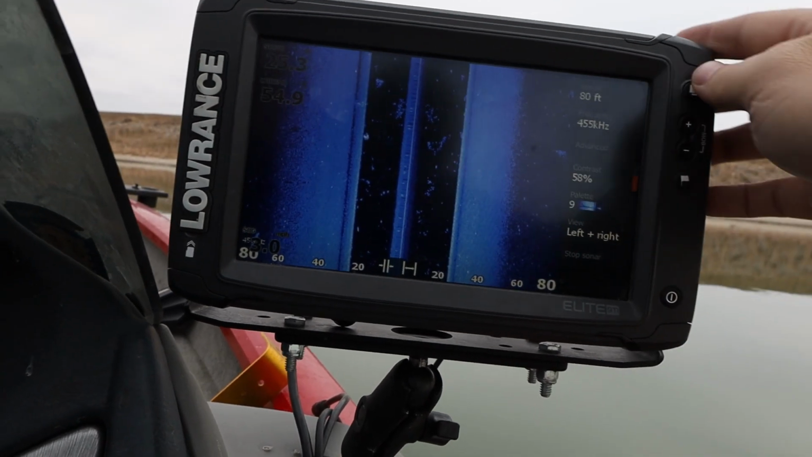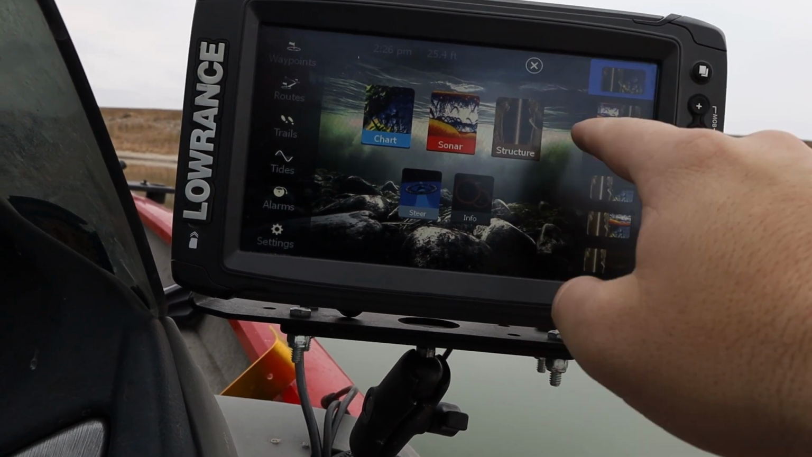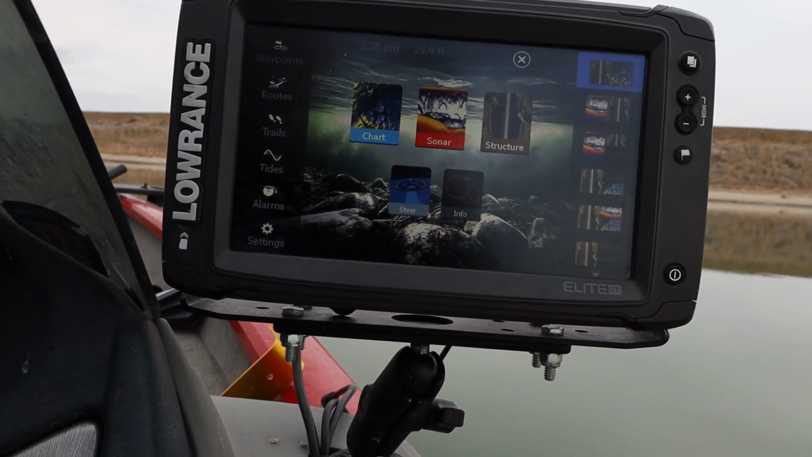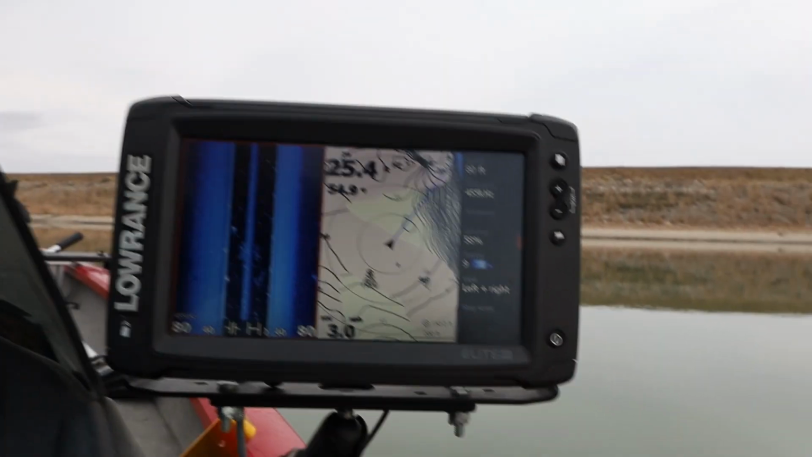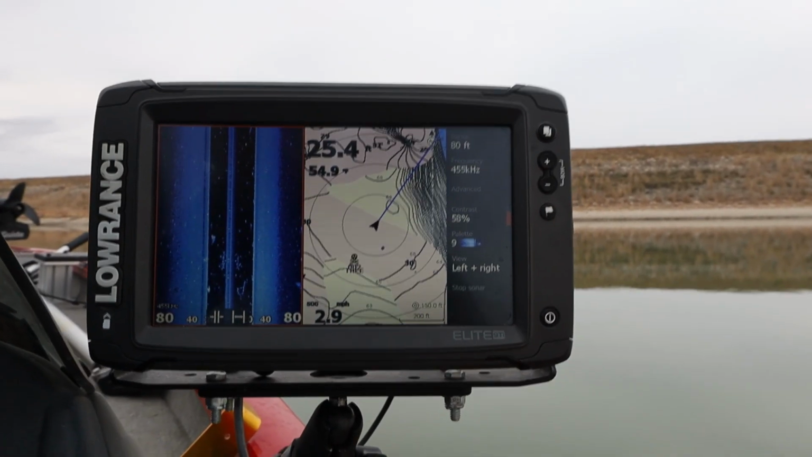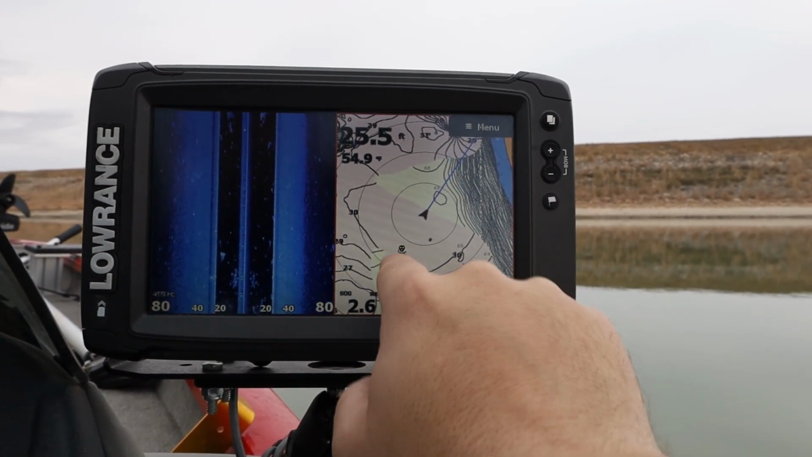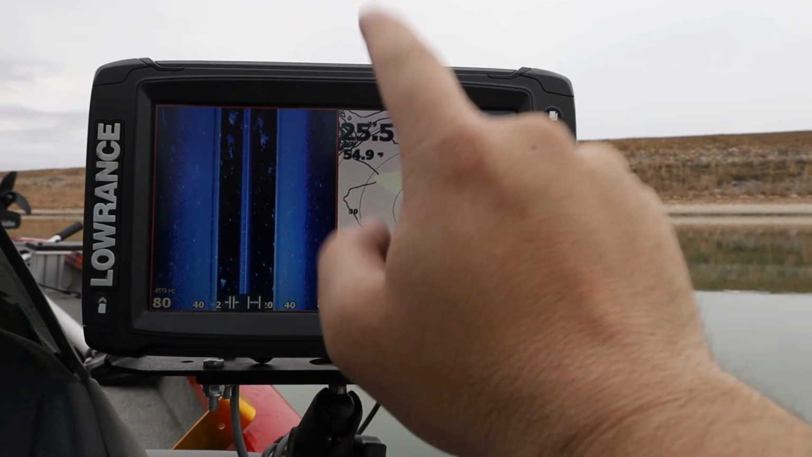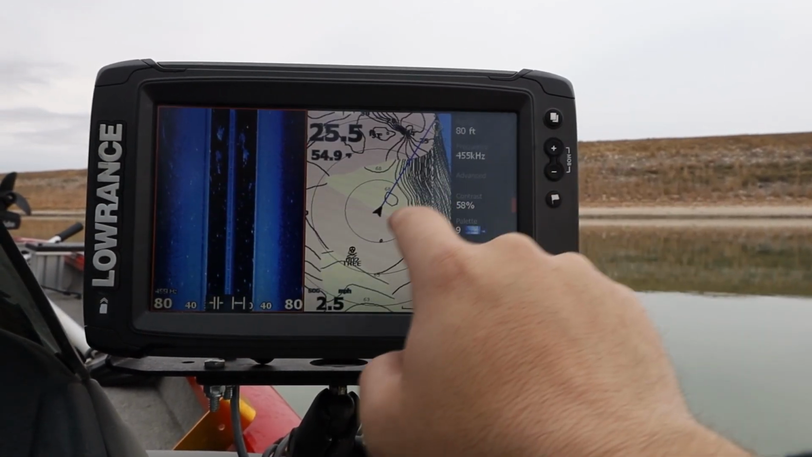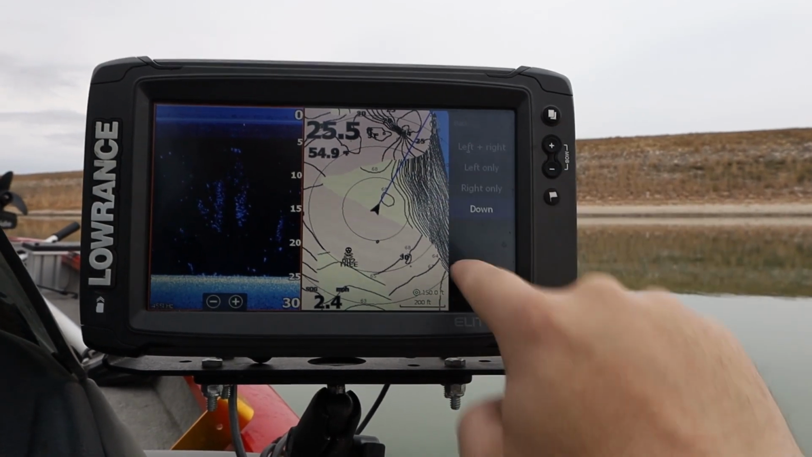Now let's say I want to go back over that spot. We're going to go to a structure scan and a map. Alright, so now we got a map. And there's my waypoint right there that I want to go to. So we're going to change this menu, and we're going to make this just down scan first.